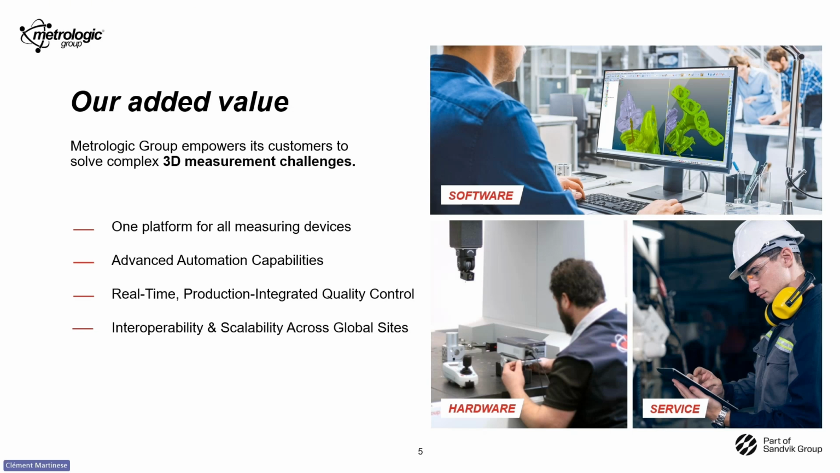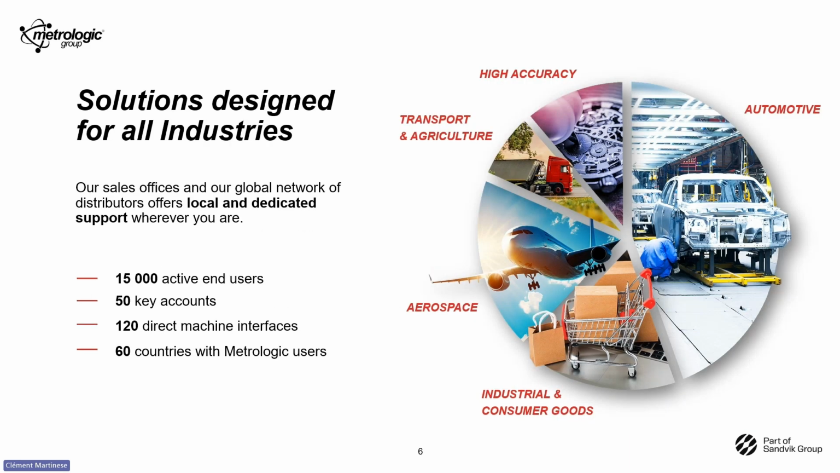And we have three big segments. The first one is the software to develop and test the new function. The hardware for the retrofit. Maybe if you want to use all CMMs with Metrolog X4, it's possible. And we have the service team with the hotline team, the training team, and the project service for your specific needs. About our solution, we are specialized in different sectors like automotive, aerospace, or high accuracy. And today we have more than 50,000 active users in 60 different countries.